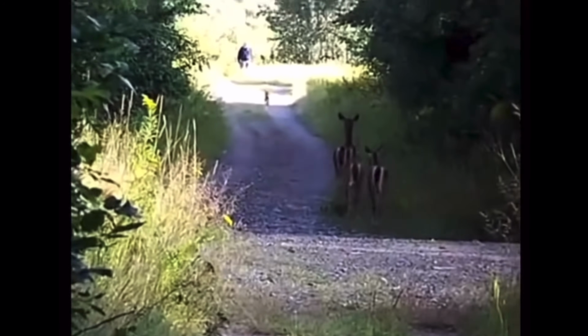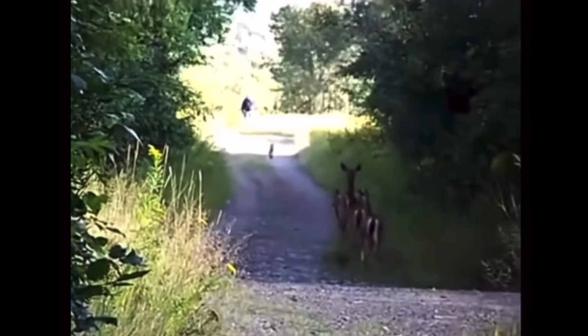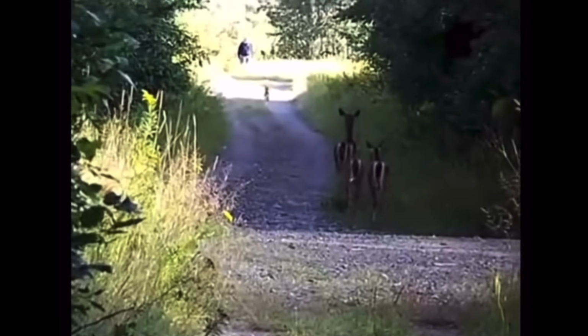A man was out hiking when he found a long gravel path. Once he reached the path in the clearing, he saw a group of deer just standing there. Captivated by the amazing sight, he began filming them. This is when a huge, unknown visitor makes itself known.